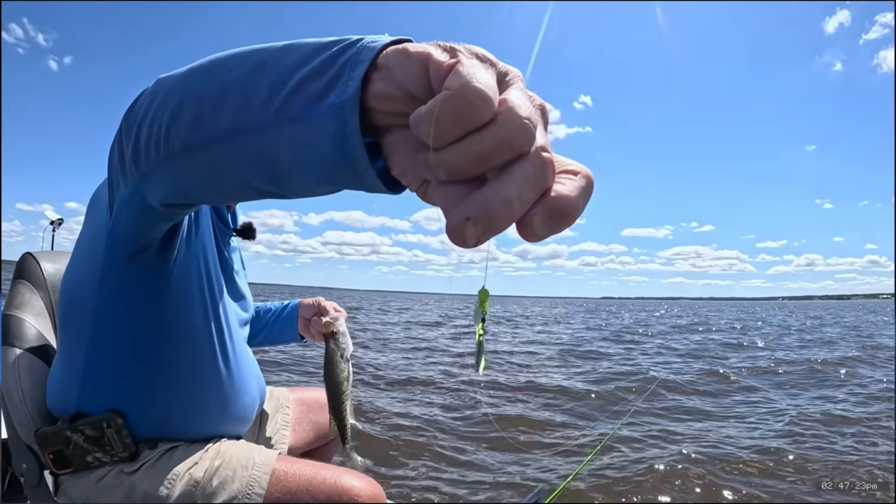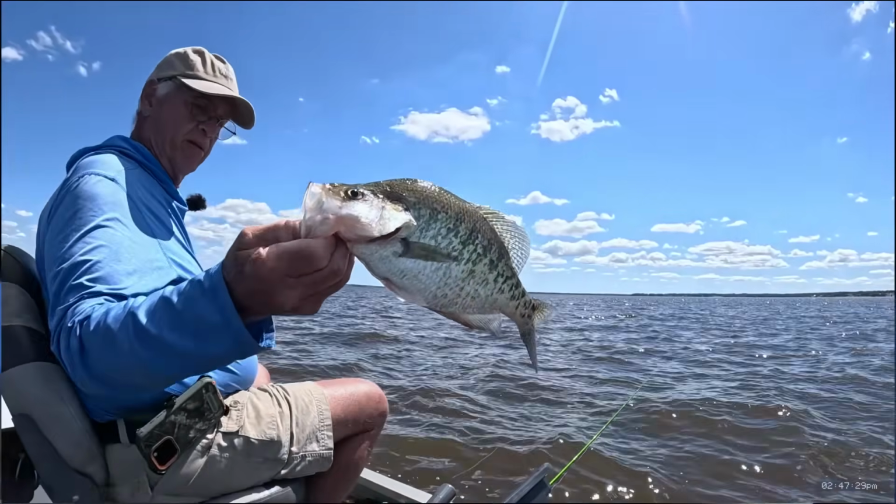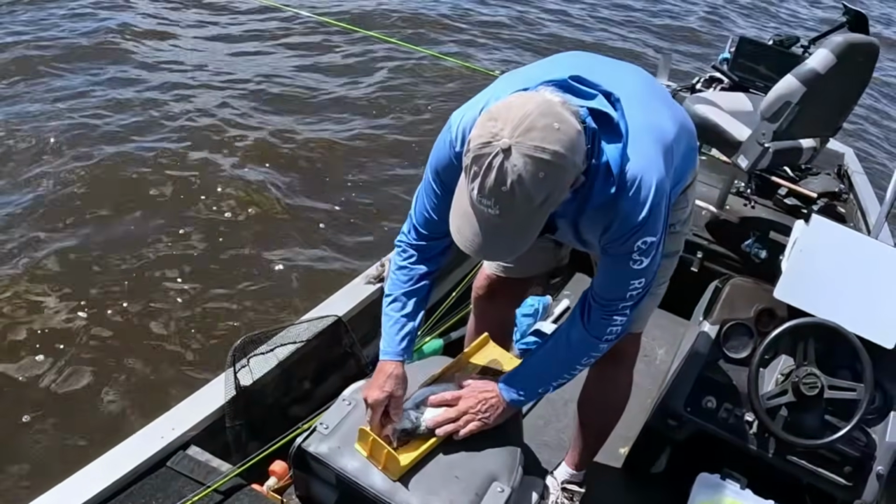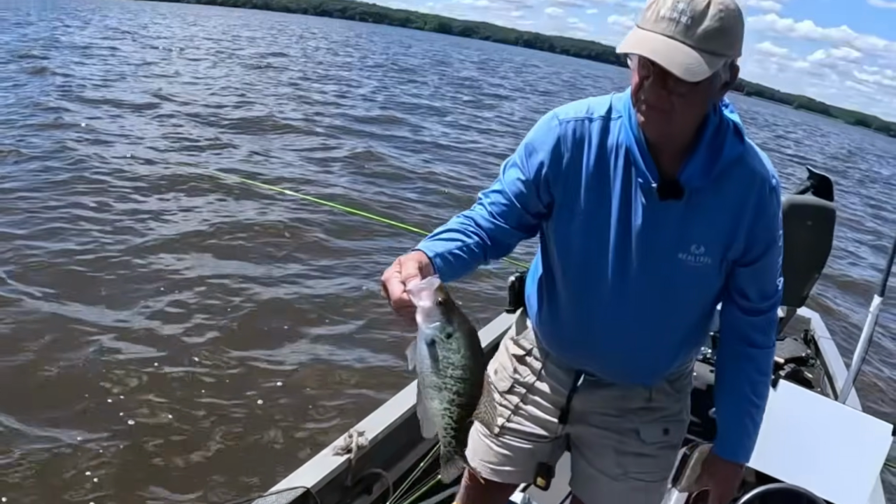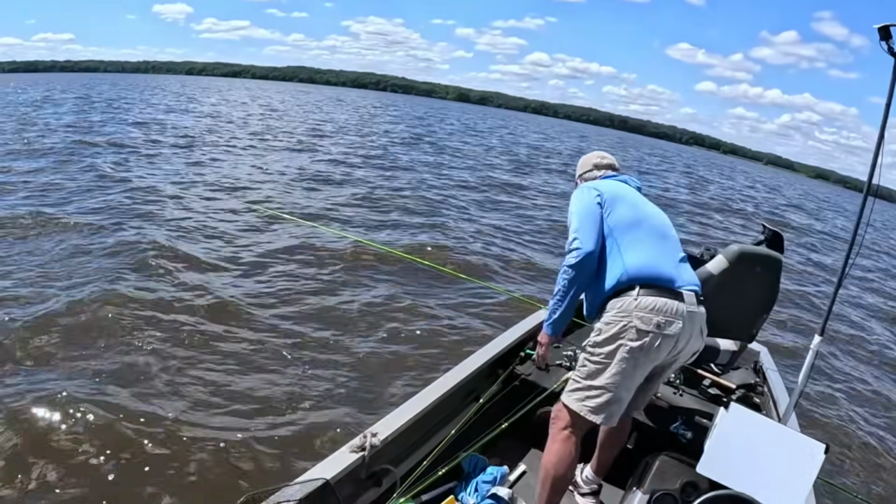That's this little Walbash, that little split tail thing on the underspin. Look at that big old nice fish. That's a damn dandy right there, man. Heck yeah. That's what we've been on right there. That is 14.5 inches long. 14.5. That's a nice one right there. Put him back. All right.